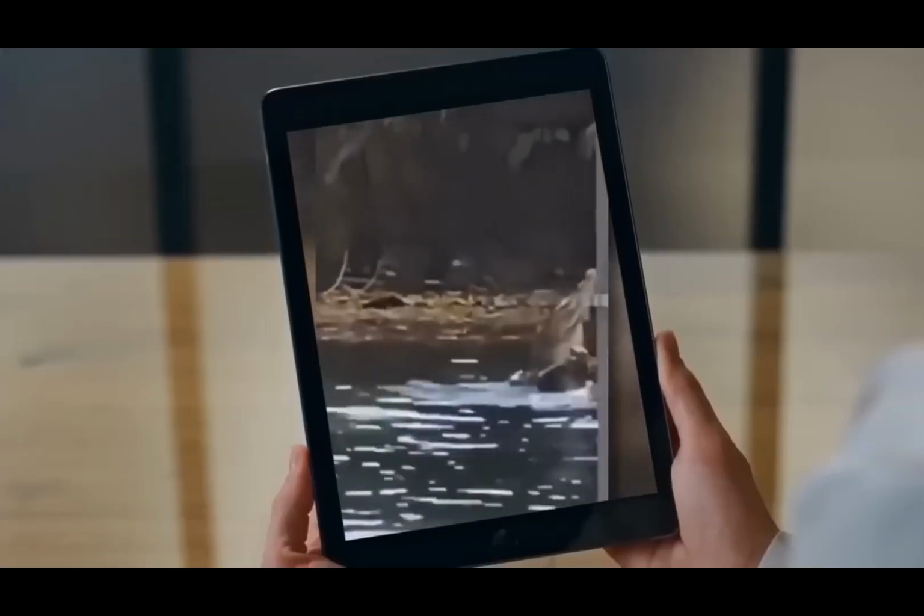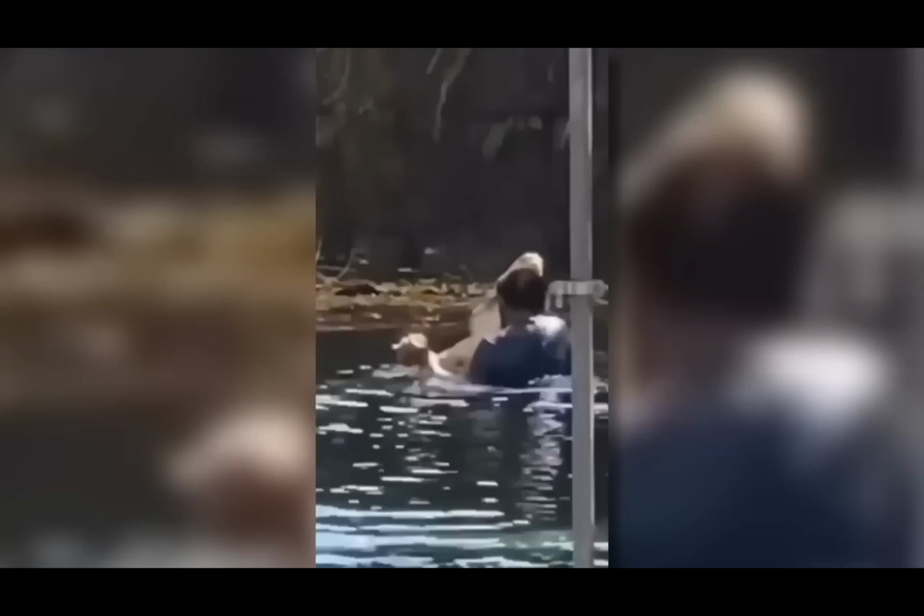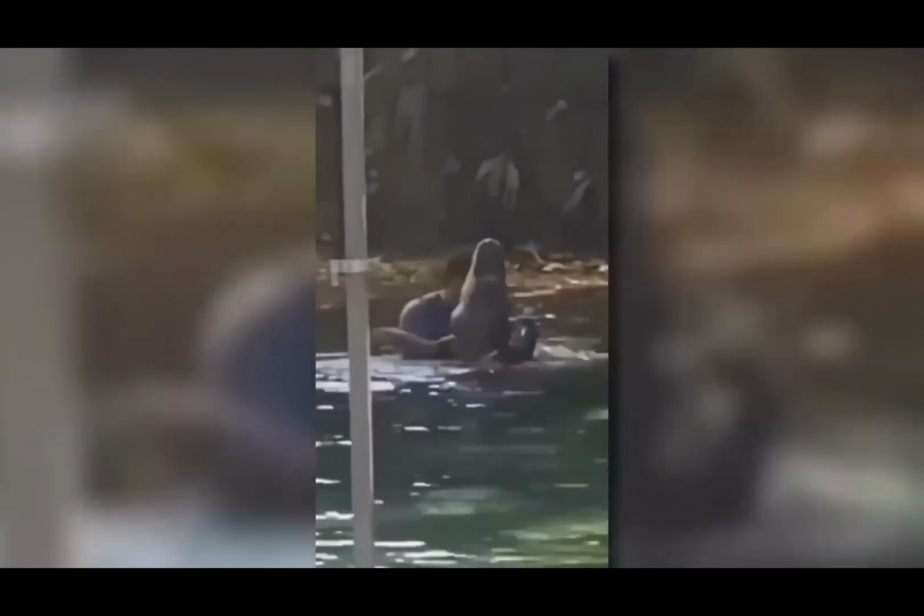This footage might not be as disturbing or creepy as many others in today's list, but this is unusual nonetheless. As we see this Florida man dancing along with the alligator, we can't help but rub our eyes twice to make sure this is real. And trust us, this is real. Florida sure is one strange place.